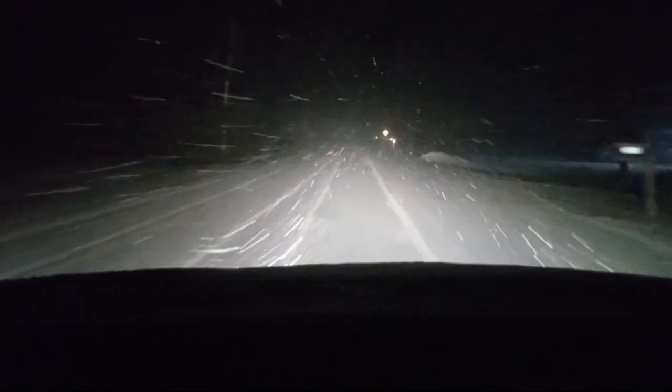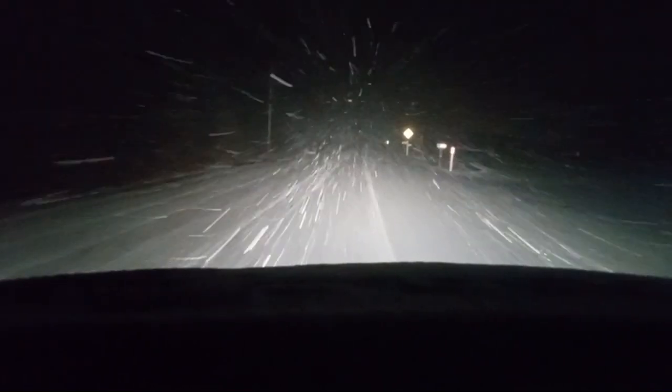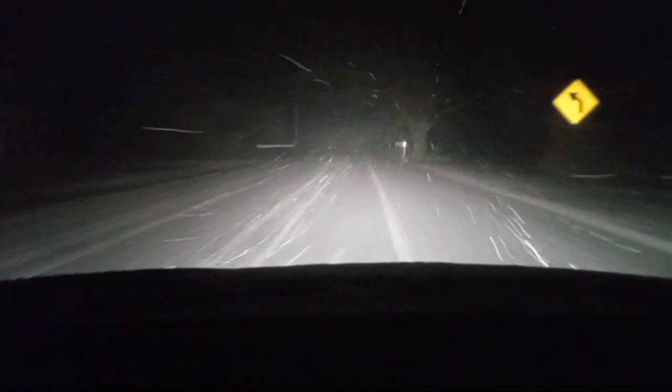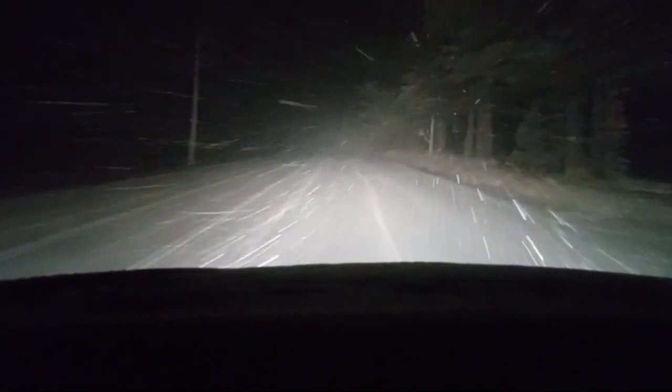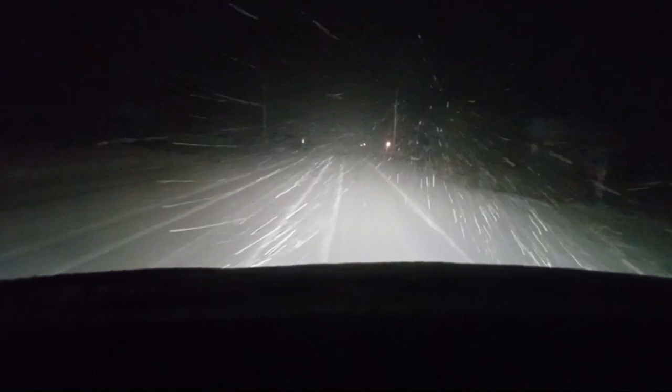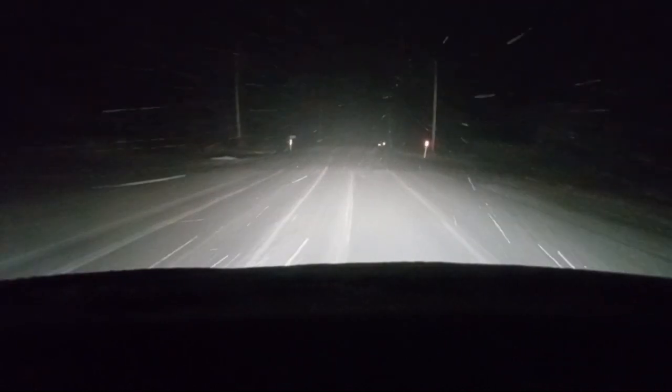Okay, I am off the interstate. And the snow, I think I was just getting ahead of the storm. So it's not snowing quite so hard up here, and it looks like this road has been plowed in both lanes, which is really good. It doesn't look like they put down any brine or salt or sand.